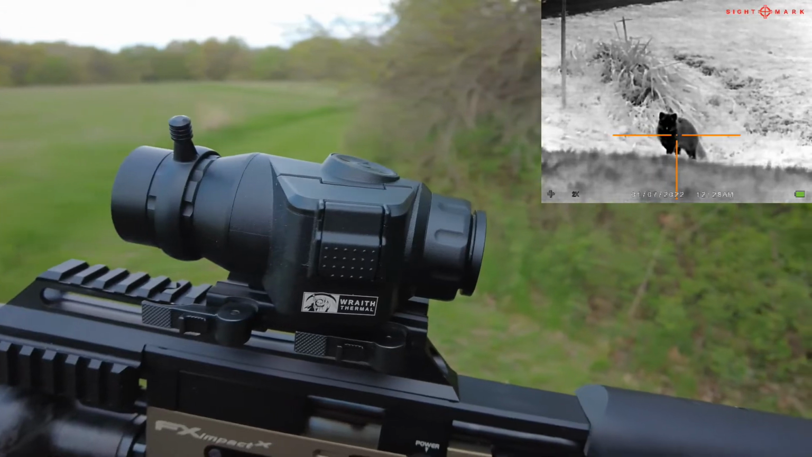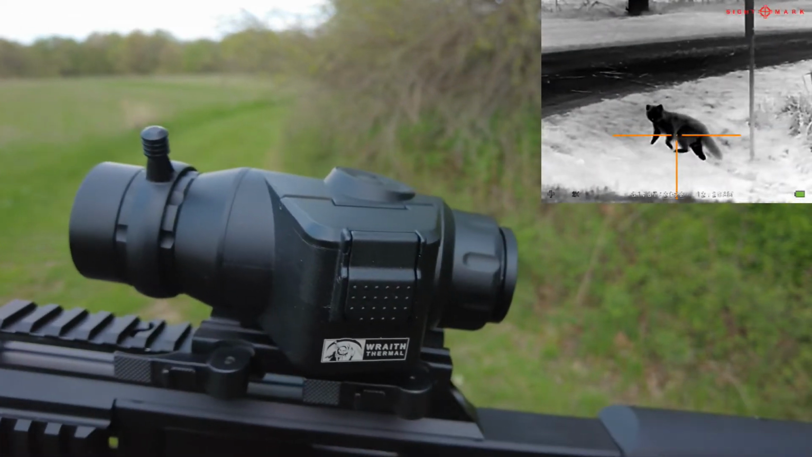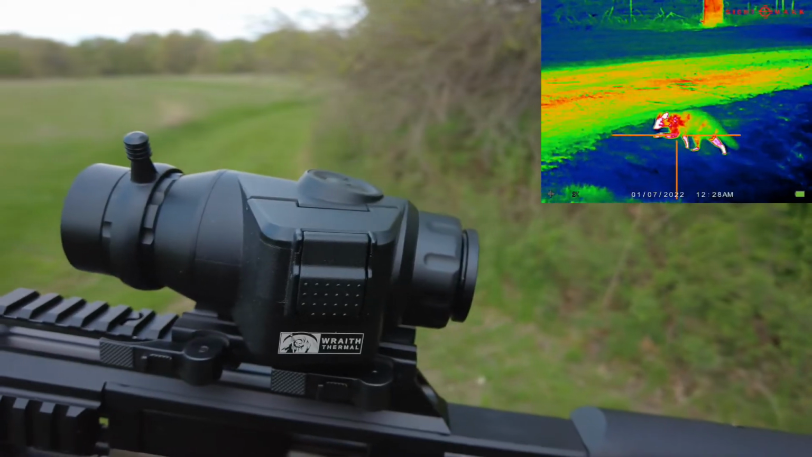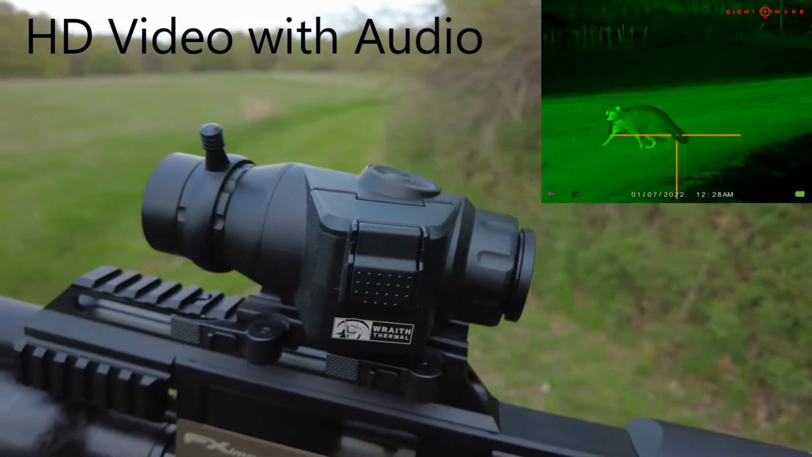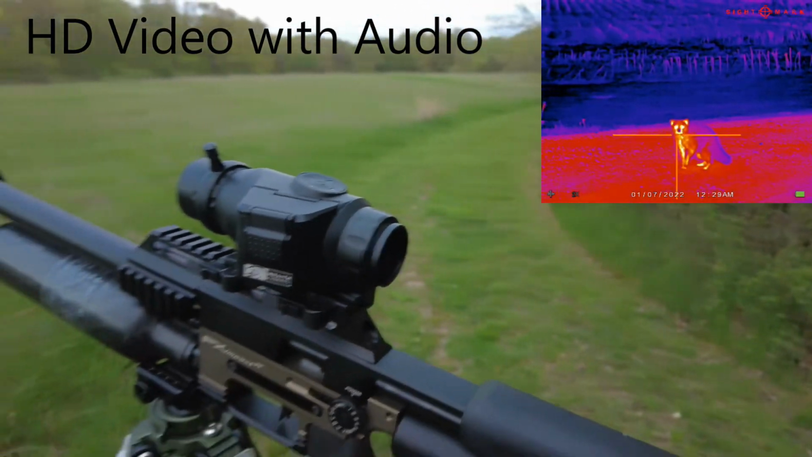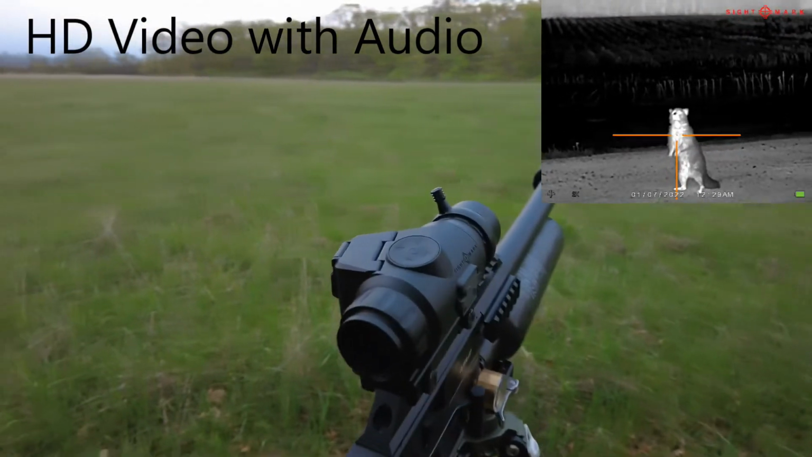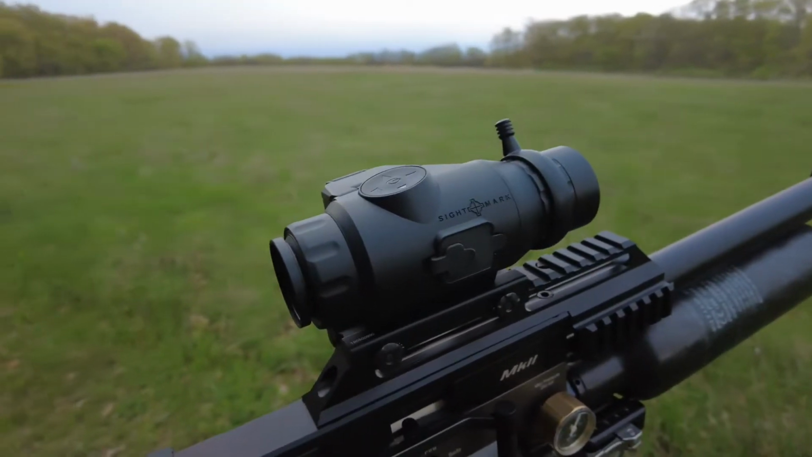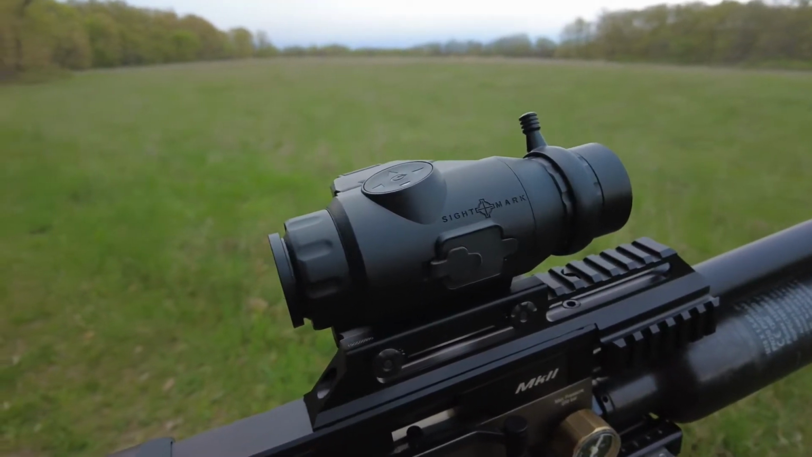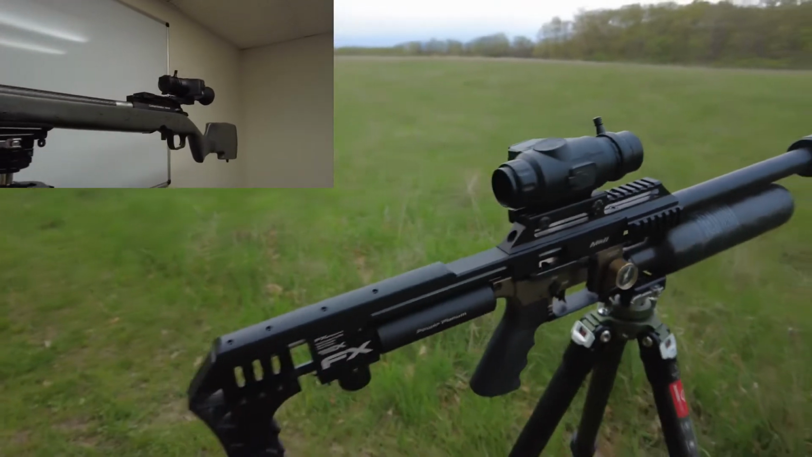Okay folks, so here we've got the Sightmark Wraith Thermal. As you can see, if you've been around the Sightmark CMOS day-night vision devices much, you'll see that it's using the same body style essentially as the Sightmark Wraith Mini. That's been out for a while. It's a really well-received compact body style. Again, you can see it there.